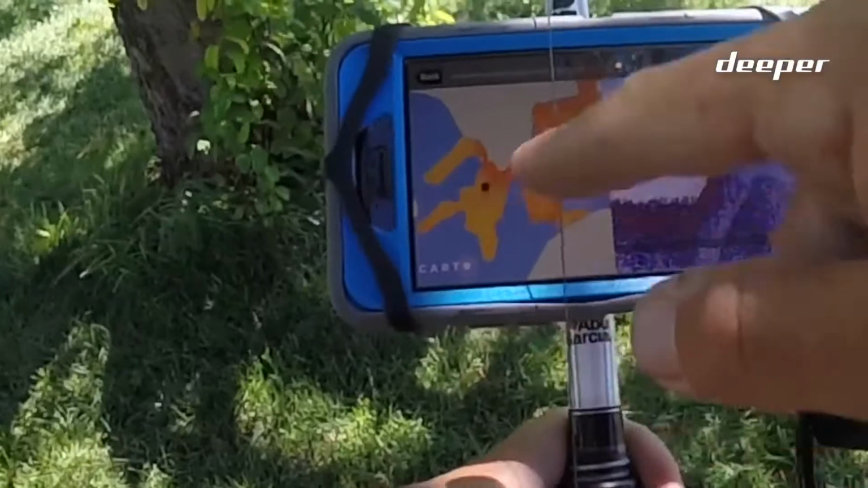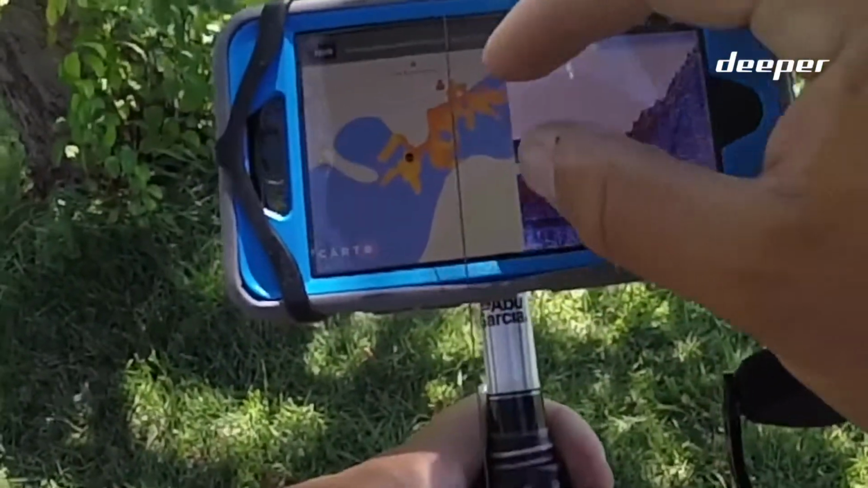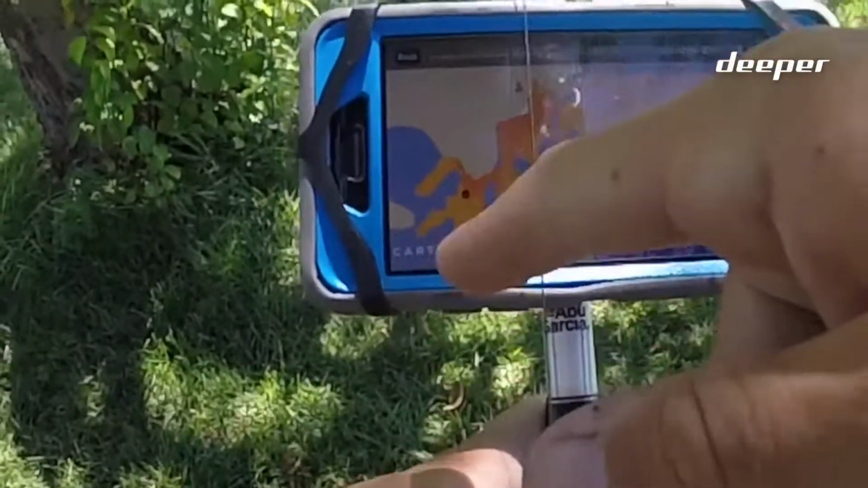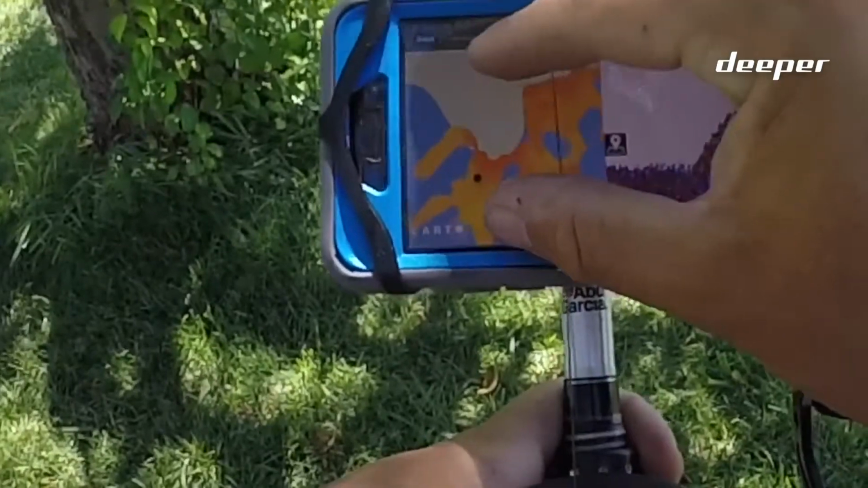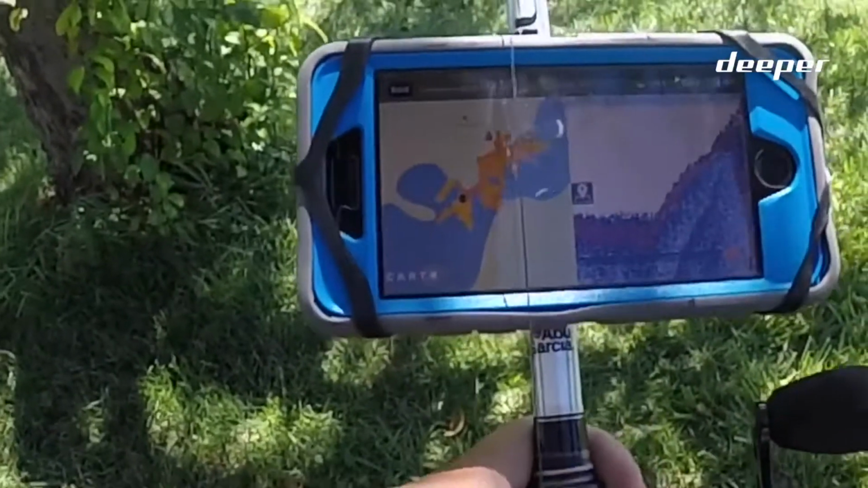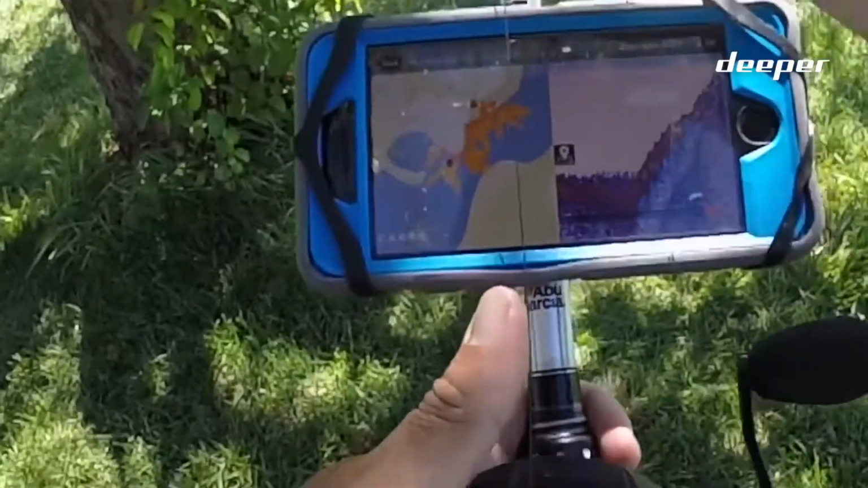You can see this nice point comes out where that jetty is. The GPS accuracy on this thing is just amazing. It knows exactly where I'm standing right now. It knows exactly where the Deeper ball was last in the water, where your Deeper ball is every time you cast. And it really makes it super easy, the accuracy of it, to go through and make your own GPS maps. It's absolutely invaluable information.